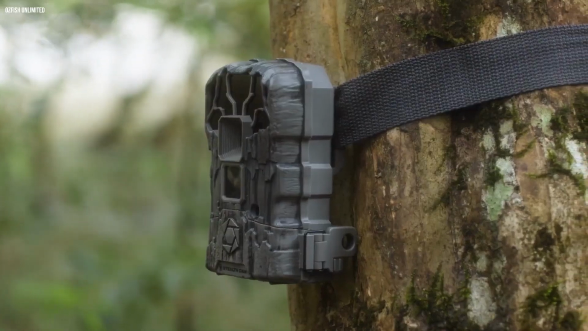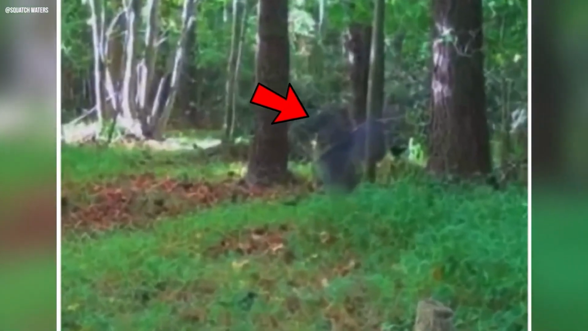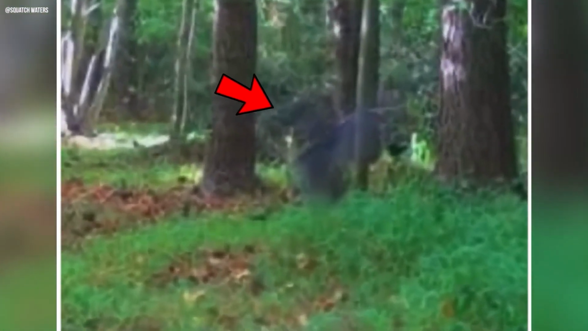Cryptid beast. This footage was captured by a trail camera placed deep within the forest. The footage shows a tall beast carrying a tree limb. Spectators say it was either the Dogman or the Bigfoot. However, I am not sure yet. The footage clearly shows a huge beast-like creature carrying a tree limb.